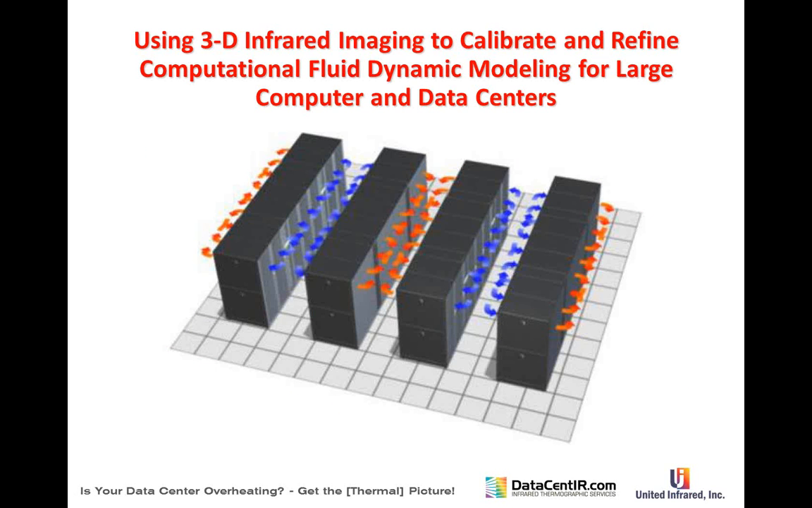CFD, we do a lot of CFD in our companies. There's 3 companies, but we do a lot of CFD. We only use CFD in data centers to calibrate what we're doing and to refine it. So we're using the infrared to look at the CFD and see how accurate it is.